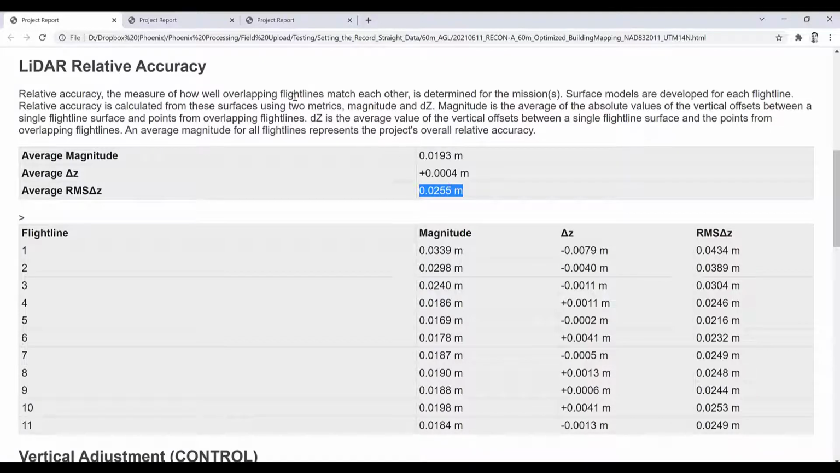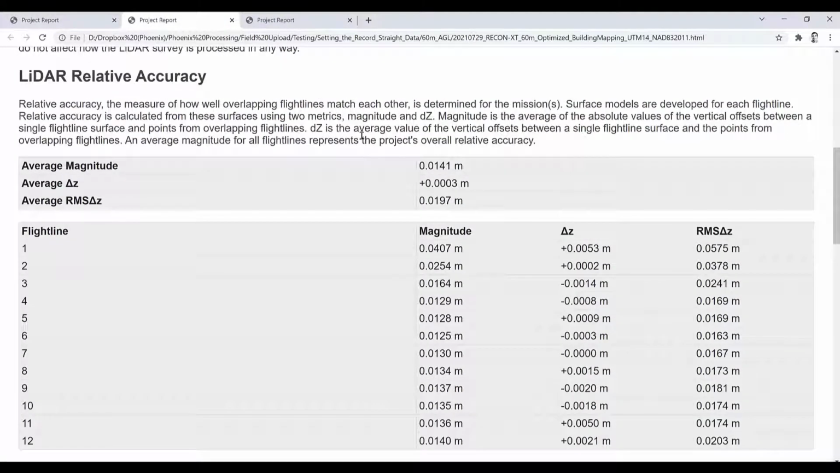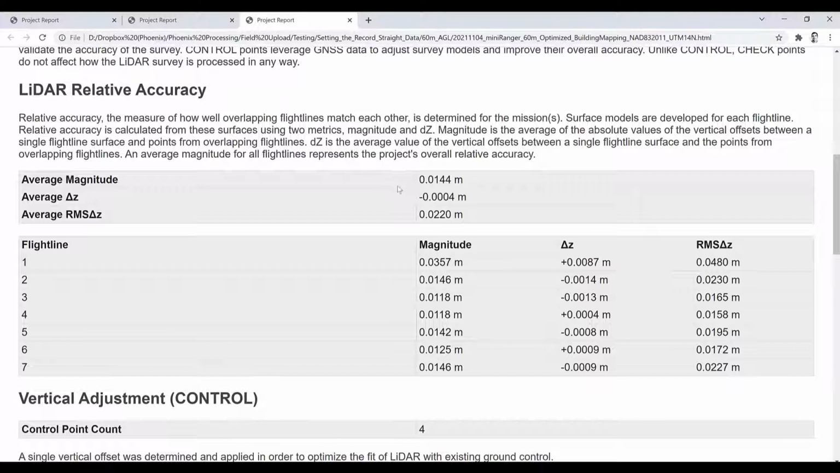We can move on to the RECON-XT and look at similar statistics that were created by this data set. Here our RMS DZ value for our data set is just under 2 centimeters, so that's quite good matching between our flight lines. And finally, we'll take a look at the miniRanger. In this case, we're at just over 2 centimeters. All of these relative accuracy metrics support what we were seeing visually in the data. They're all high quality, and they all are a good indication that our data set has been calibrated sufficiently well.